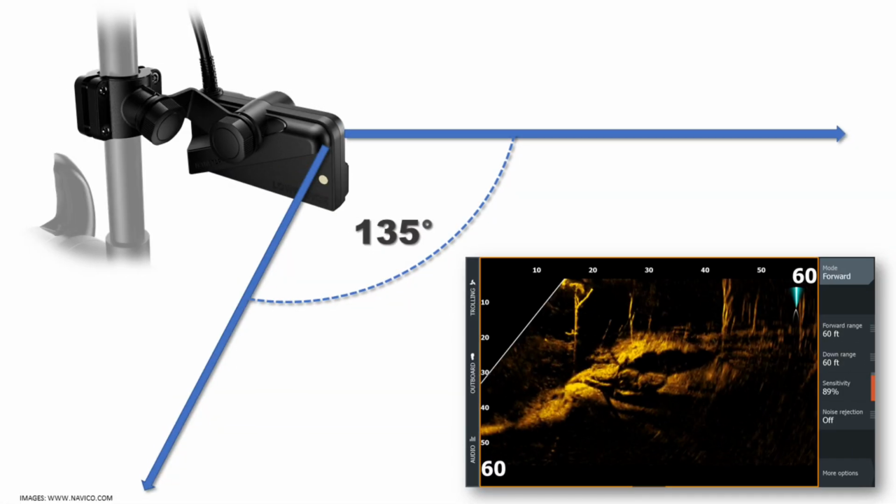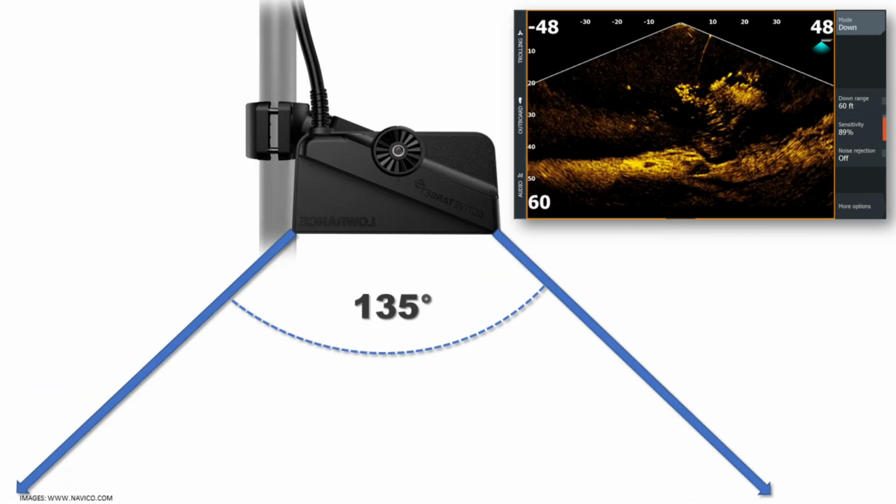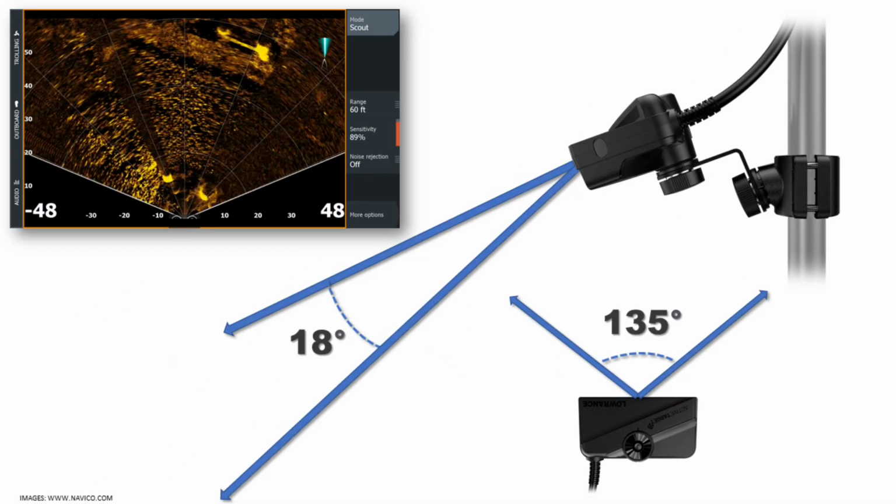The beam size on ActiveTarget is 135 by 18 degrees, and that's very close to the Garmin LiveScope system, which is 135 by 20 degrees. That slightly narrower beam width on the Lowrance may actually give you a little bit better detail. Generally speaking, the wider the beam angle, the more you cover, but the less detail you get. The one view it may hurt slightly is their scout mode view because you are going to be 2 degrees narrower in what you're going to see.